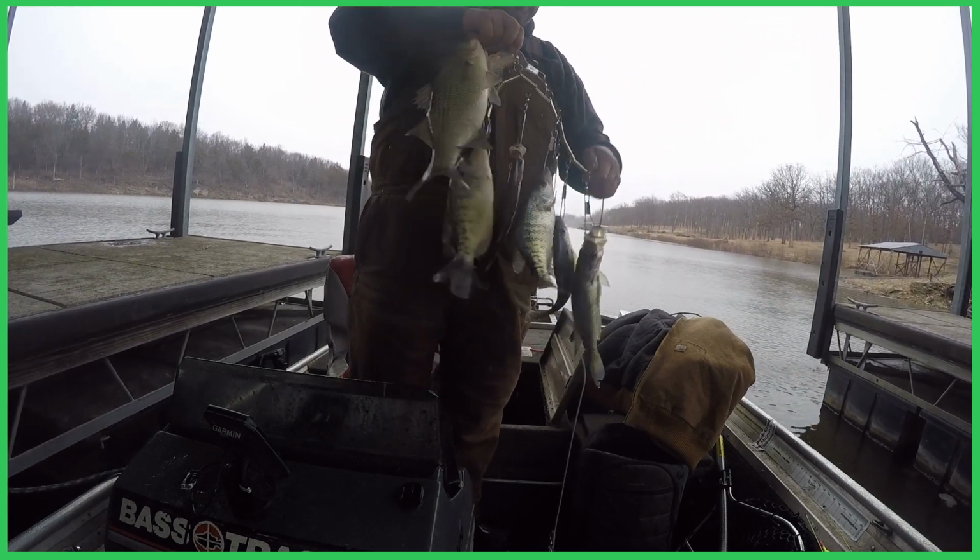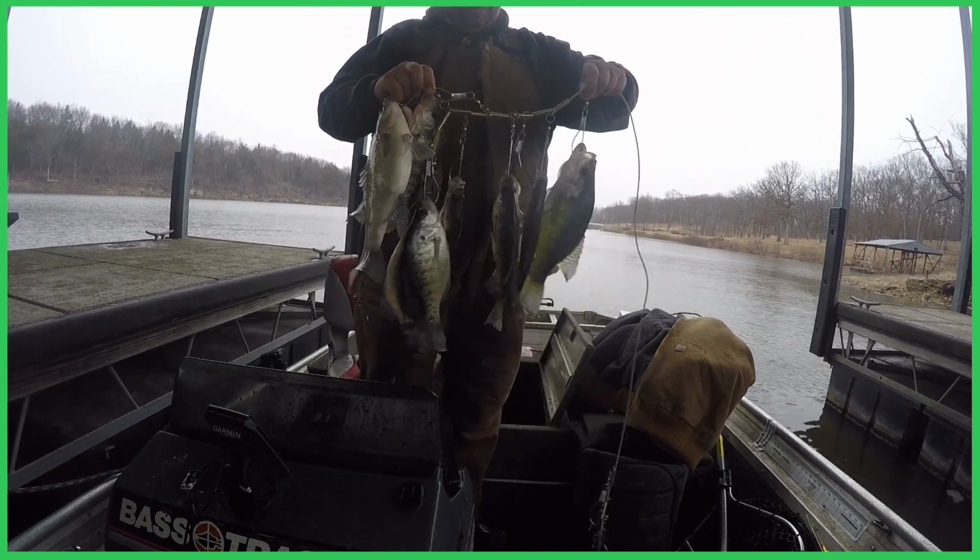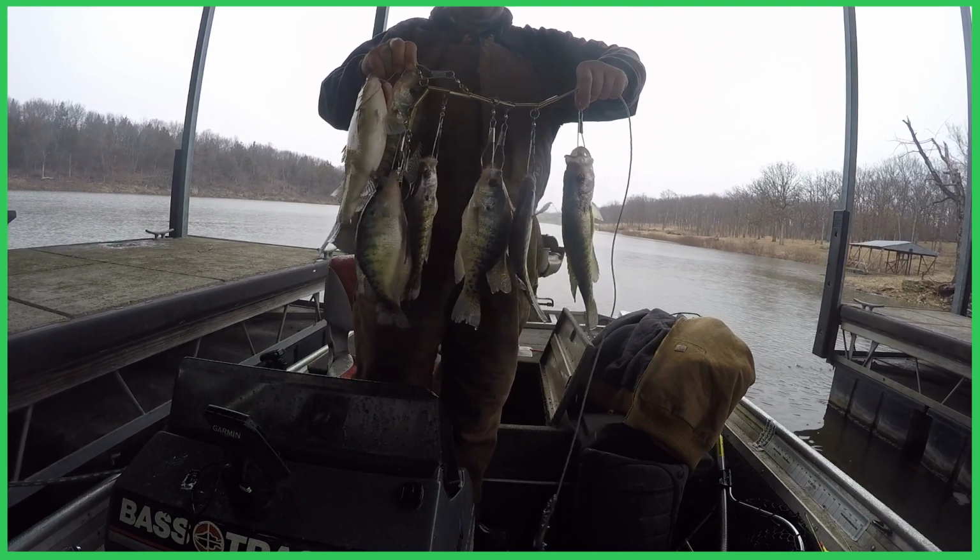There's the fish I got today, guys. That being the biggest one there on the end.